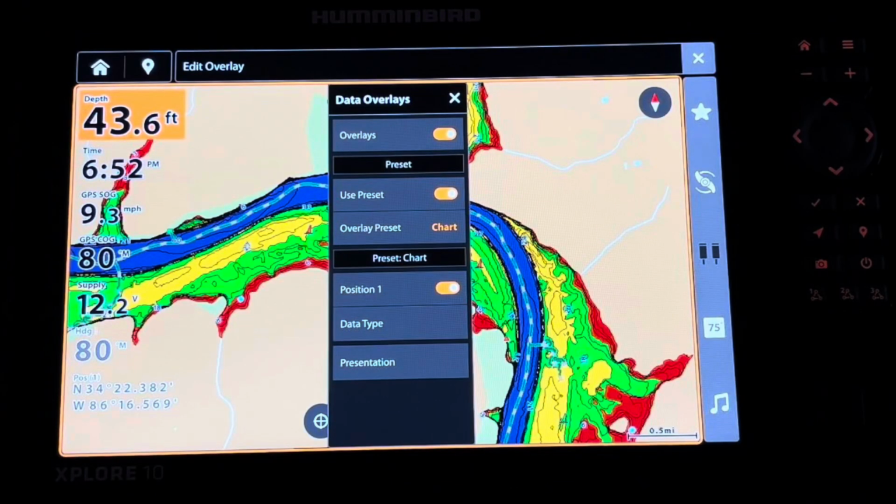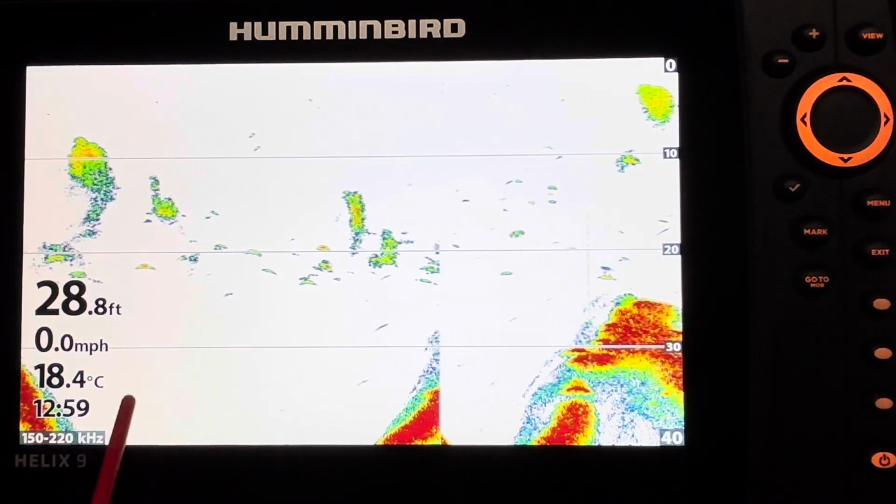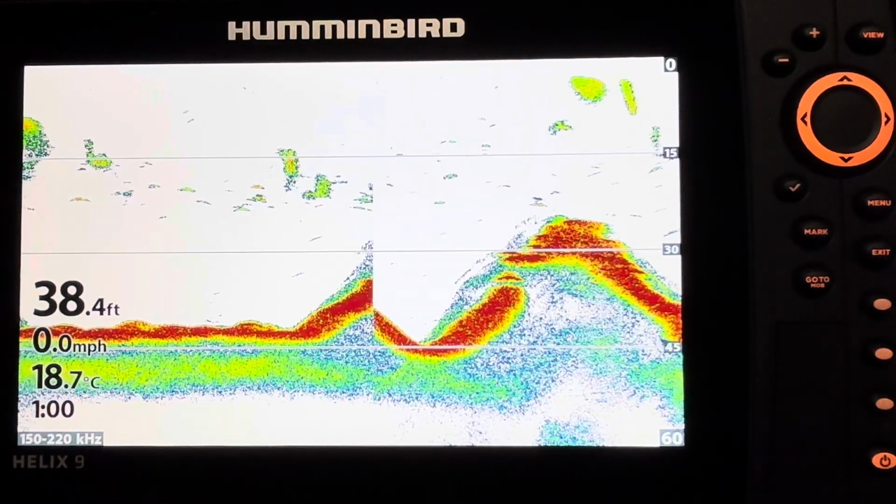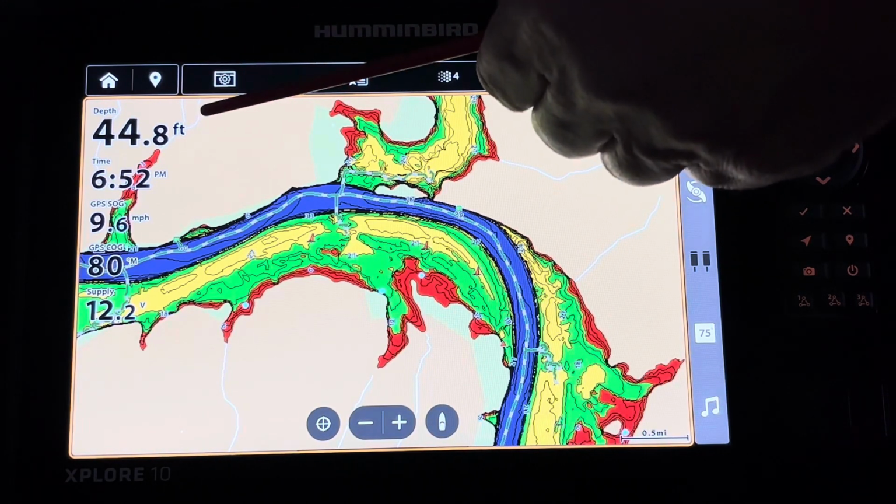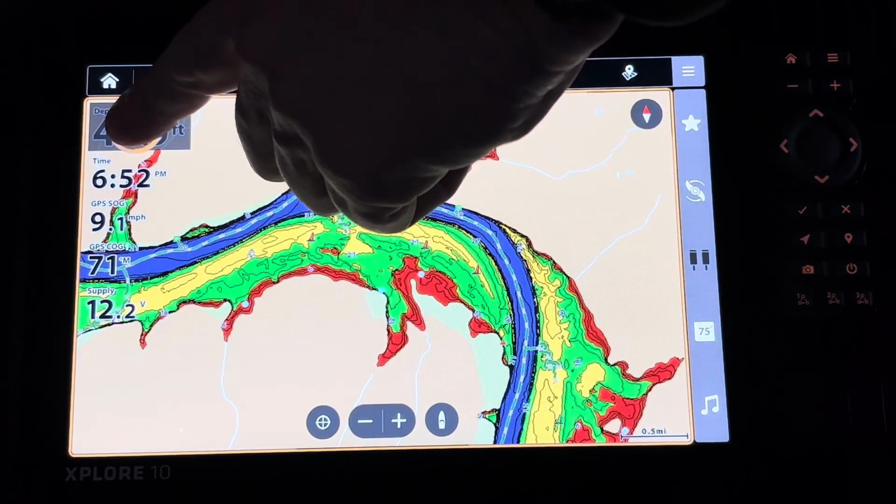Being able to modify data overlays didn't make my top 10, but gets an honorable mention since I think it's a cool option. Helix units prescribe the overlay data position and color. The XPLORE units also let me do some things with the overlay data, which is this data over here, that I couldn't do before. So let's say I just press and hold this.